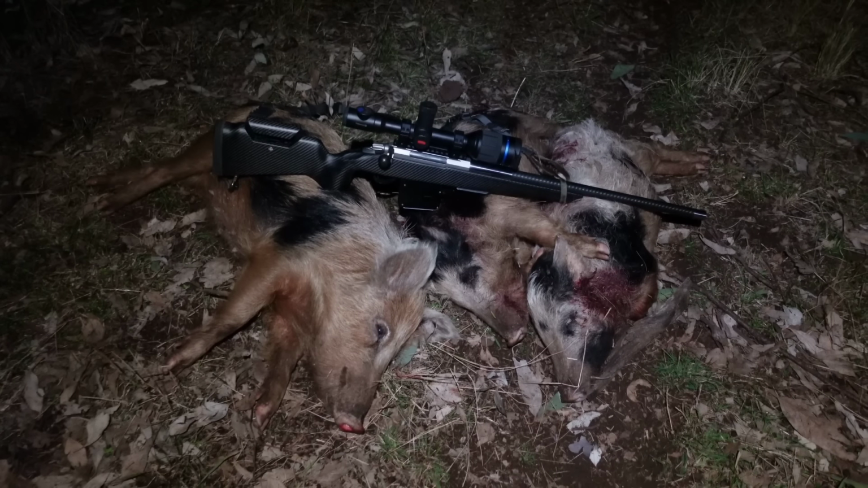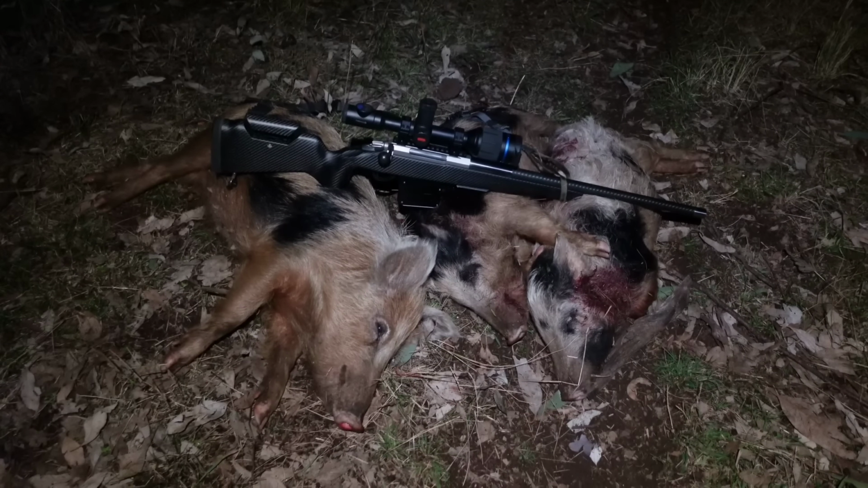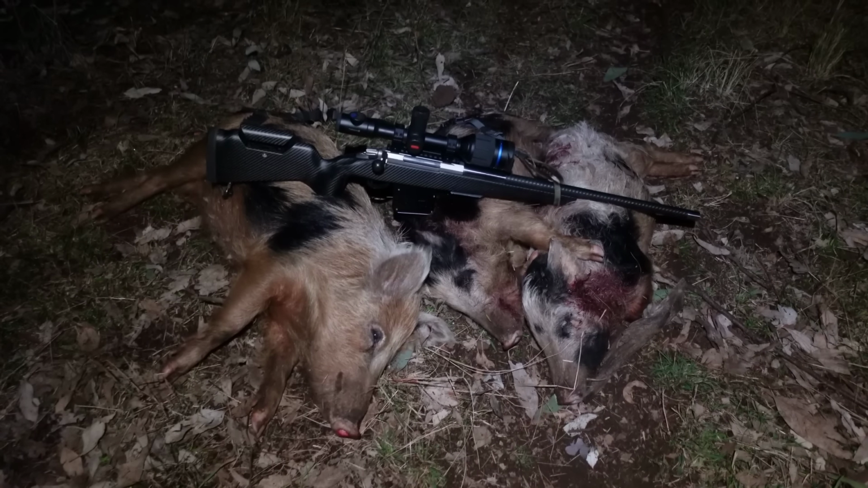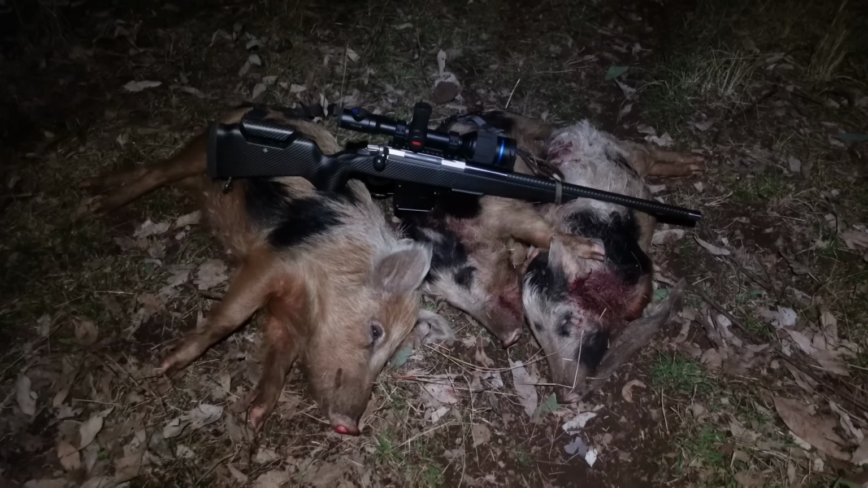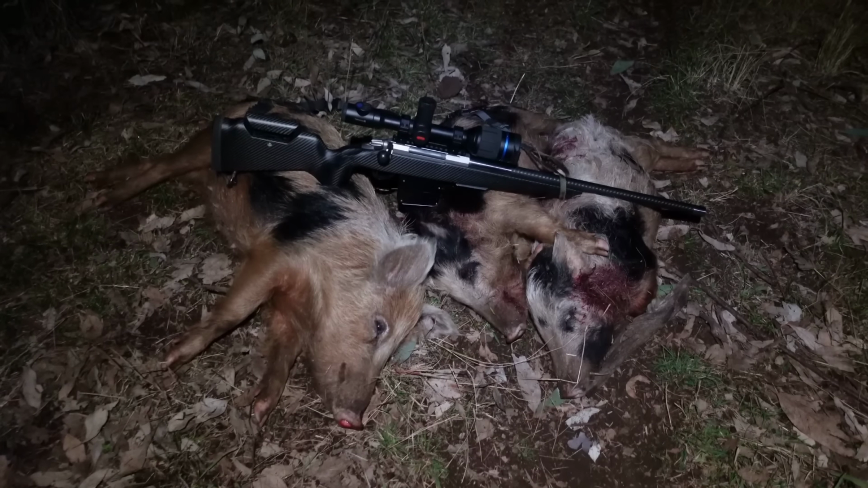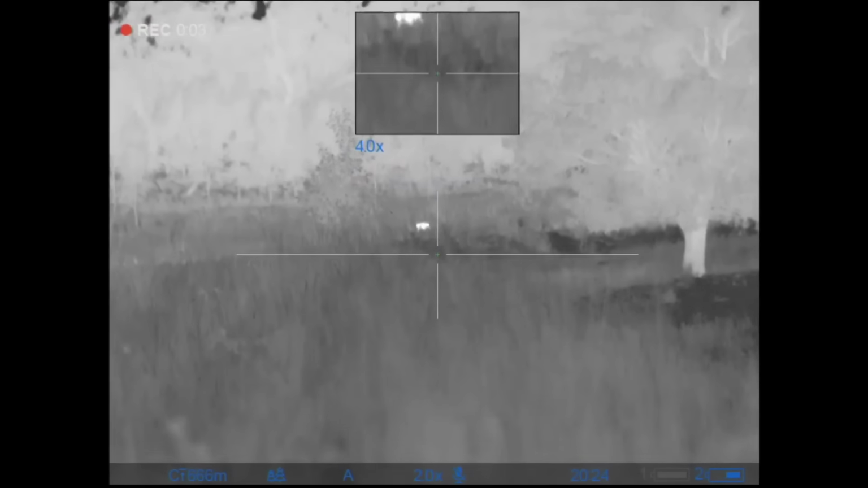Little bit of fast action there on the 6BR, so managed to get the big sow and 2 of the probably half or 3/4 grown pigs. So yeah, that's off to a really good start. Now I've got to walk about 800 metres back to the bike, but anyway.